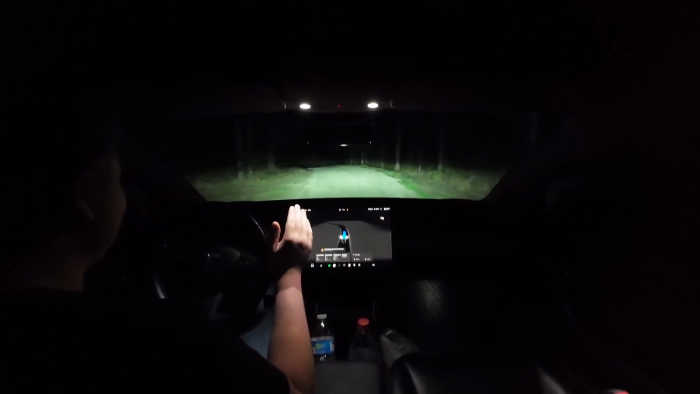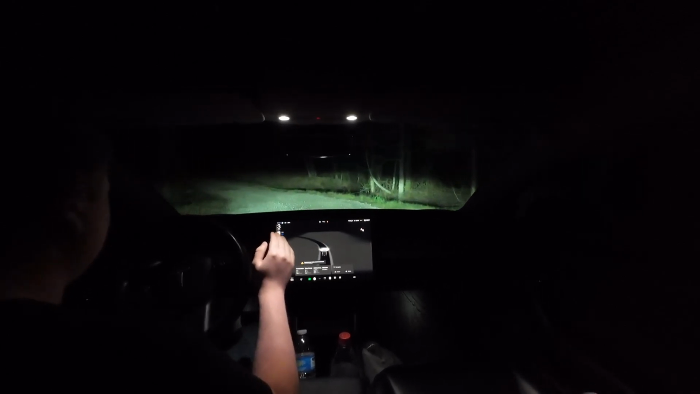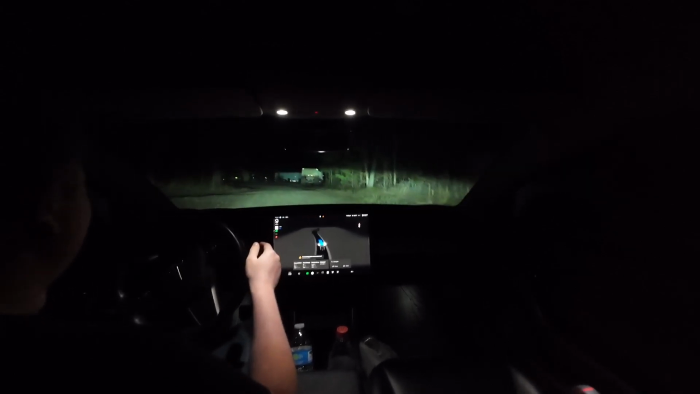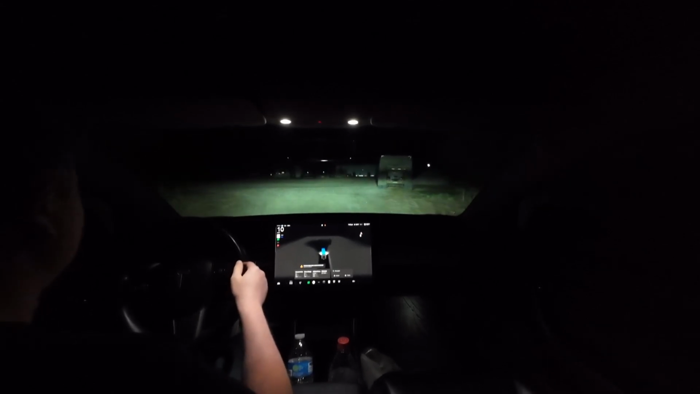Oh, it's actually doing something. I wasn't expecting it to. Oh, it doesn't like this driveway at all. If I keep pushing the pedal, it's doing it. Kind of very skittish about it. It doesn't want to, clearly.